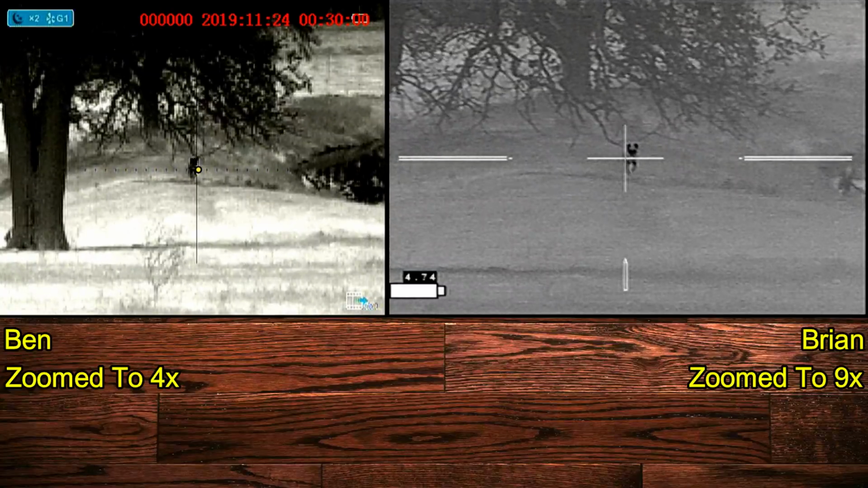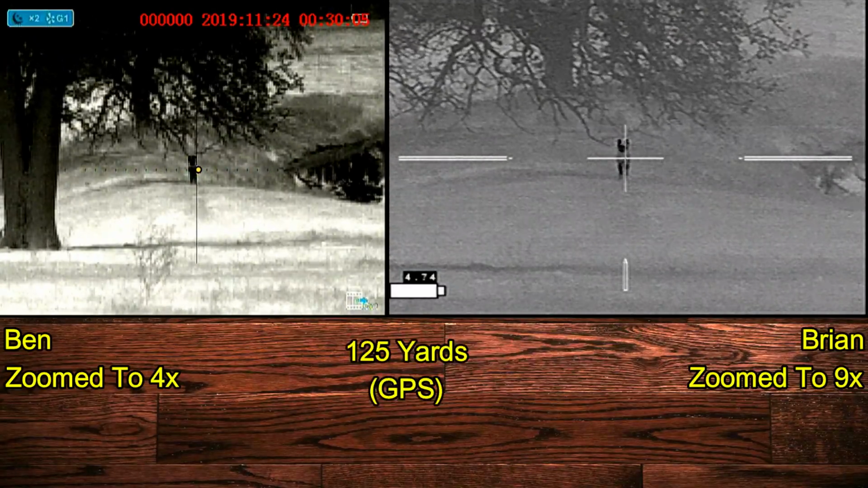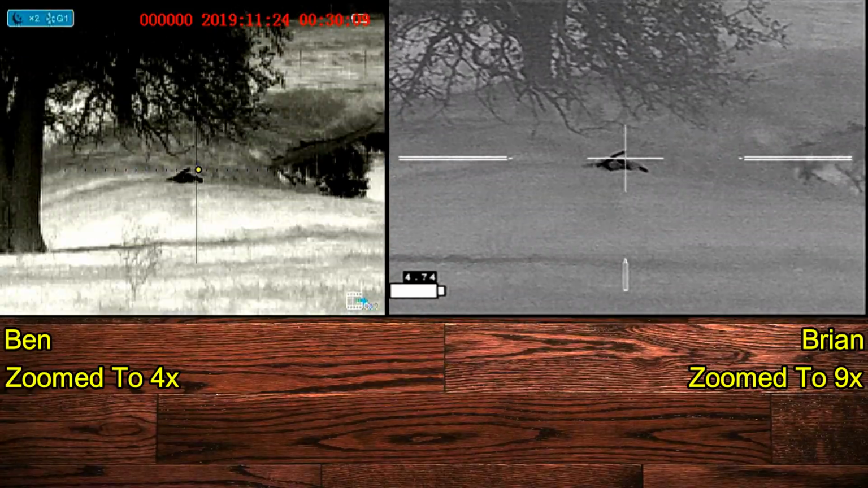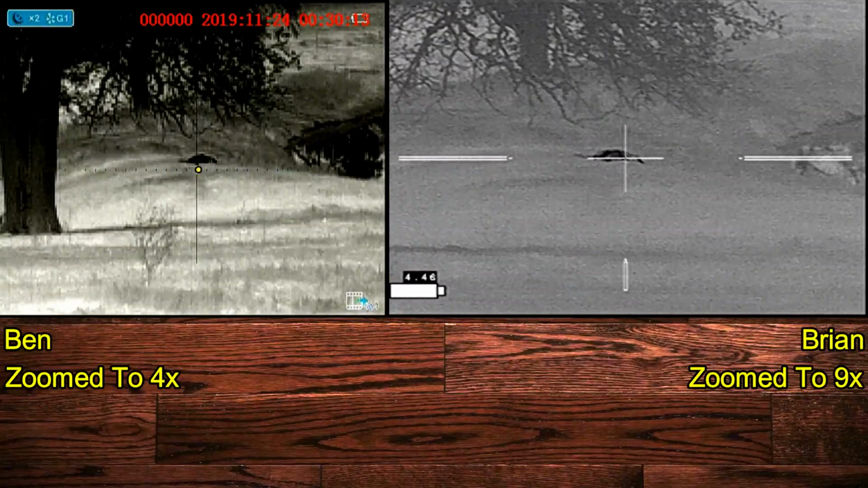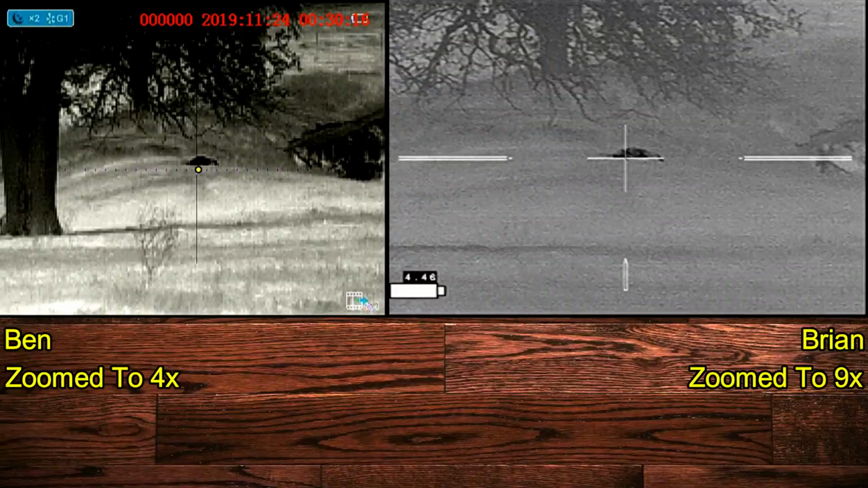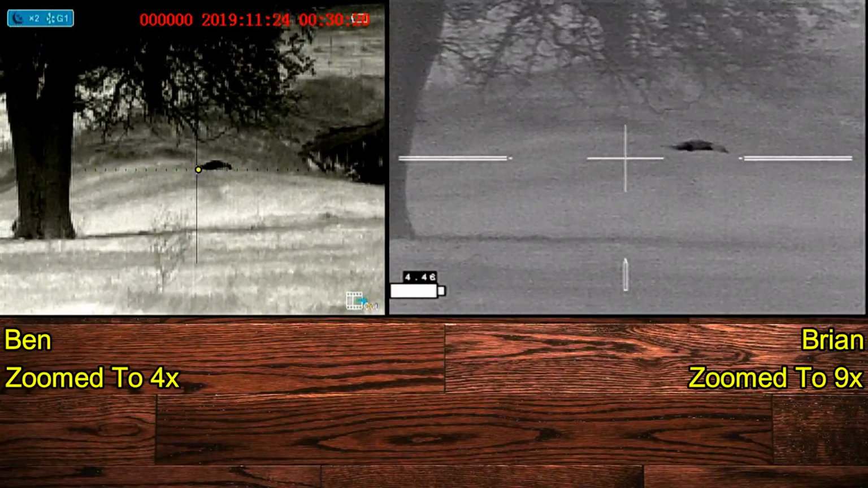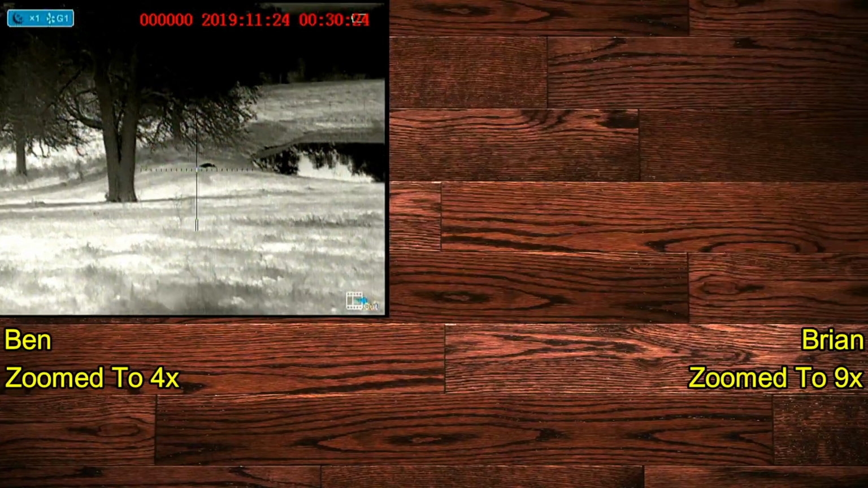He turns broadside. Are you ready? Yeah. 3, 2, 1. 2 shots and 2 hits, and she goes right down. Safe. Safe. Fist bump. Fist bump. Bam.